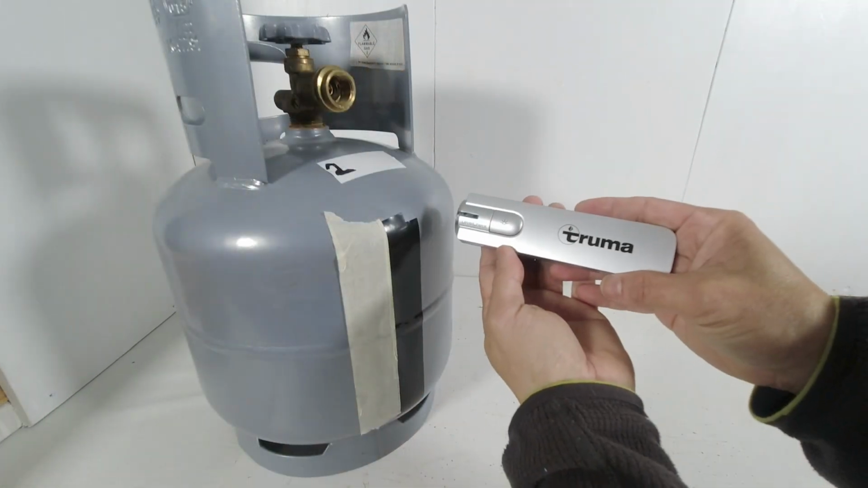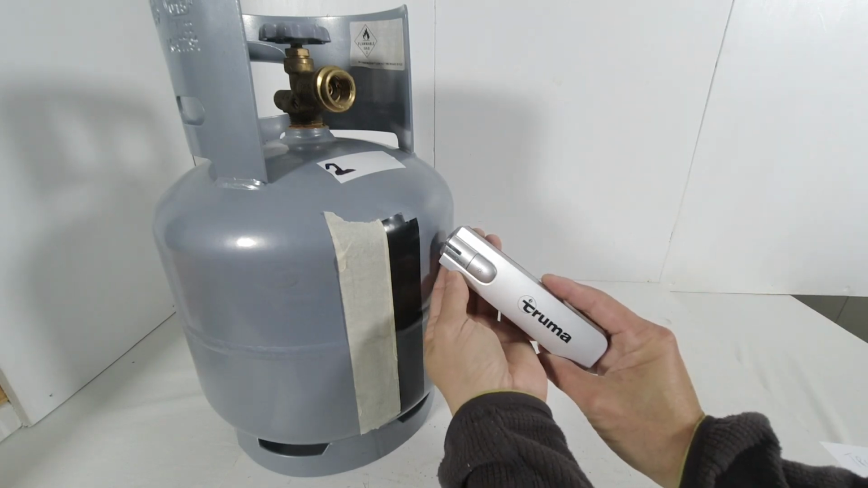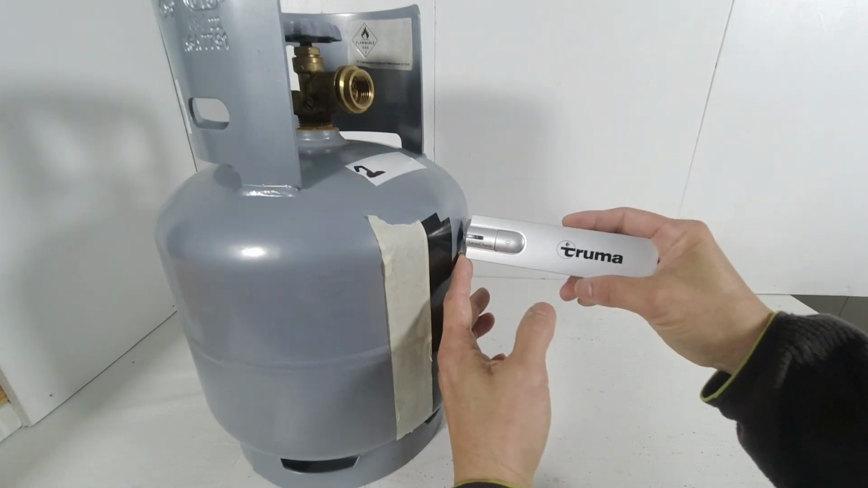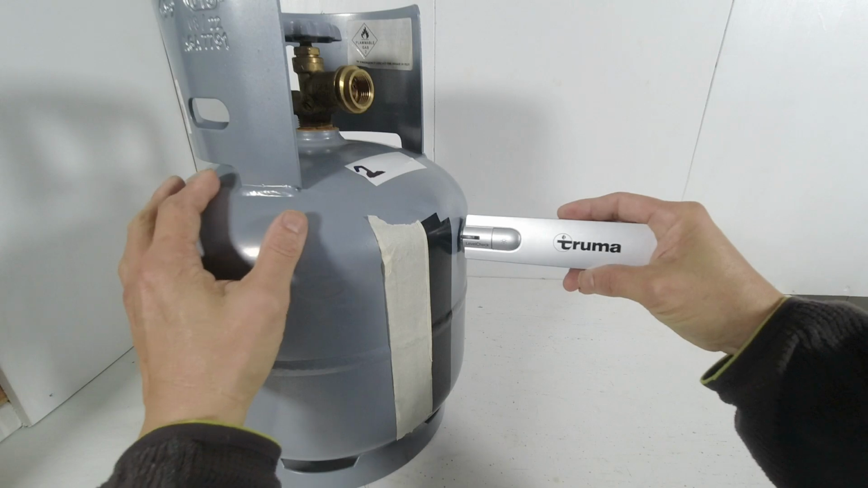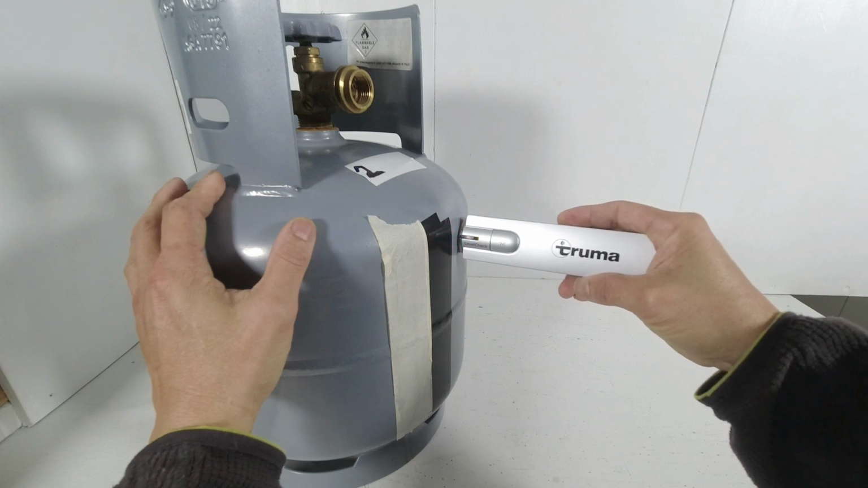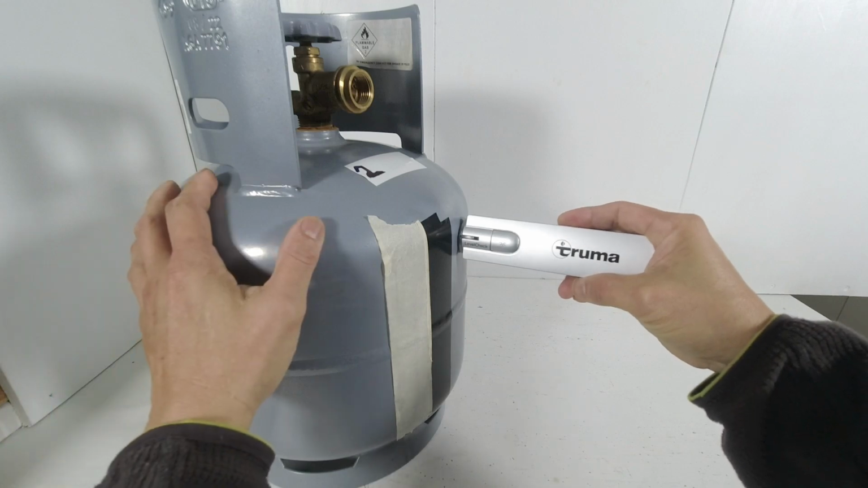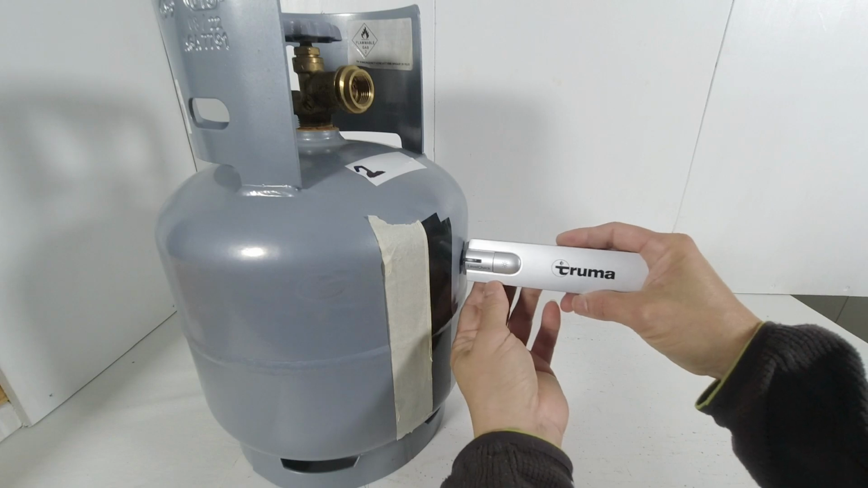To use the device, hold it at 90 degrees to the steel wall, so not at an angle like this or like that. To use it, push the device at 90 degrees into the steel wall, and it will make a beeping sound and flash orange whilst reading. That was very quick. The orange was one flash and a beep, and then it turned red. And red indicates that at that level, there is no liquefied gas. Retract it, bring it lower, and check at the next level.